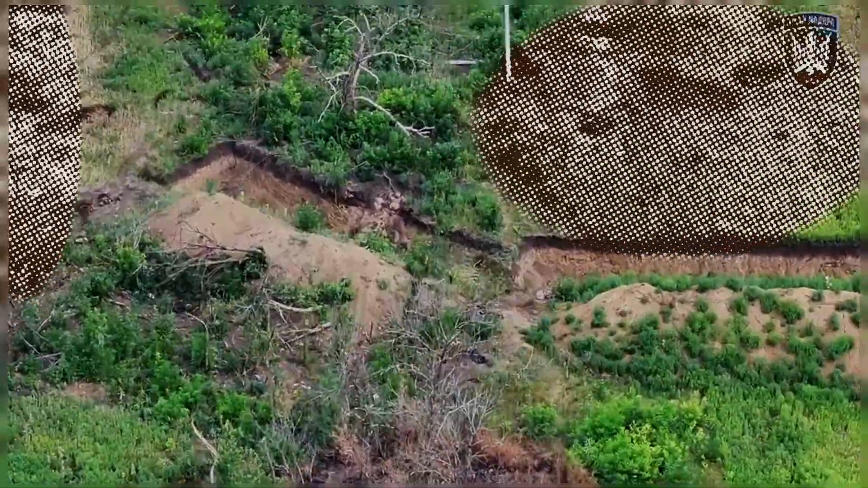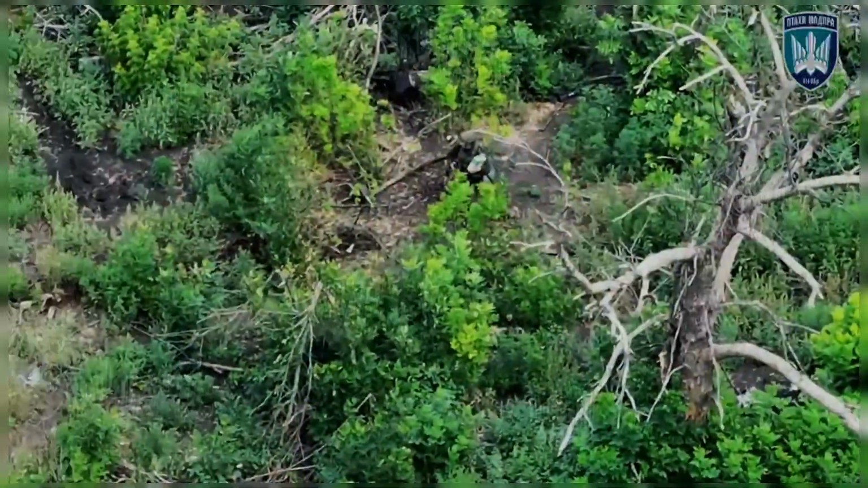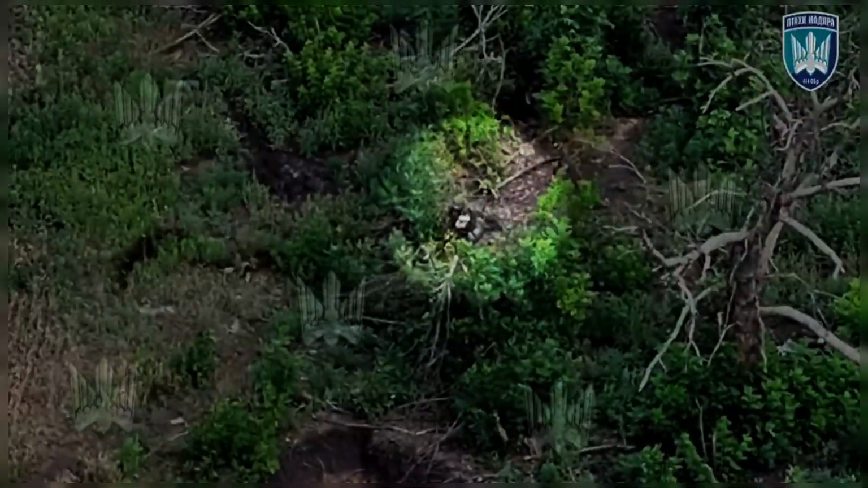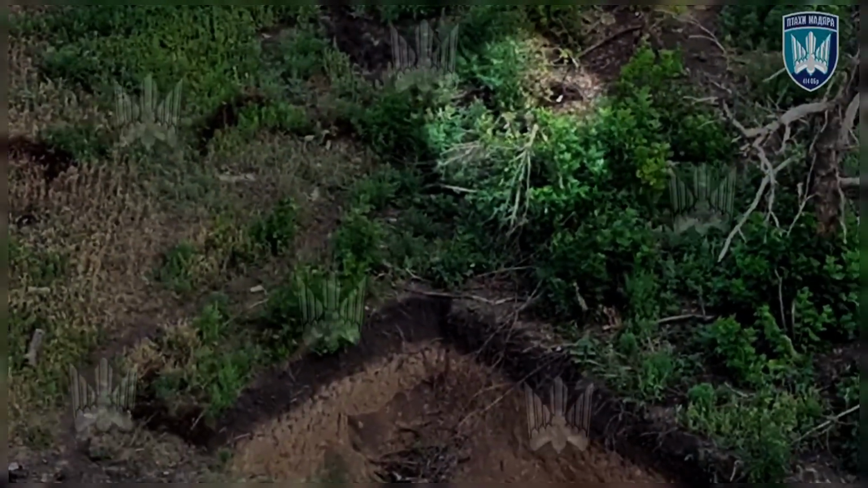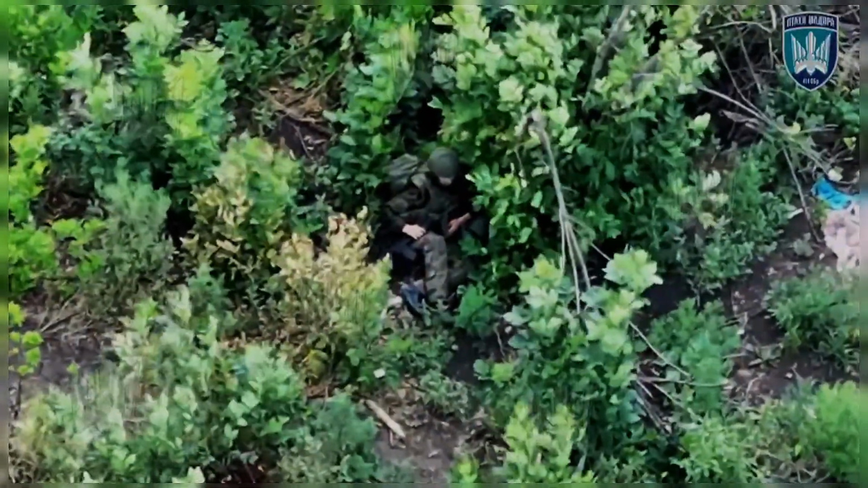In the Sumy region, Ukrainian drone units detected subtle movement across scattered brush near the front line. Through thermal imaging, a single Russian soldier appeared, moving quietly between low shrubs minutes later. He lay down beneath a small bush to rest, unaware that his position had already been transmitted. An FPV drone launched soon after, descending steadily until it locked onto the target.